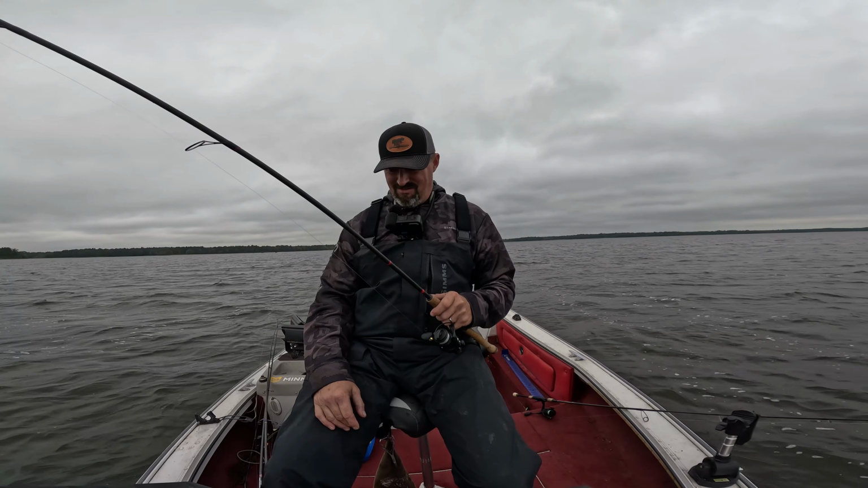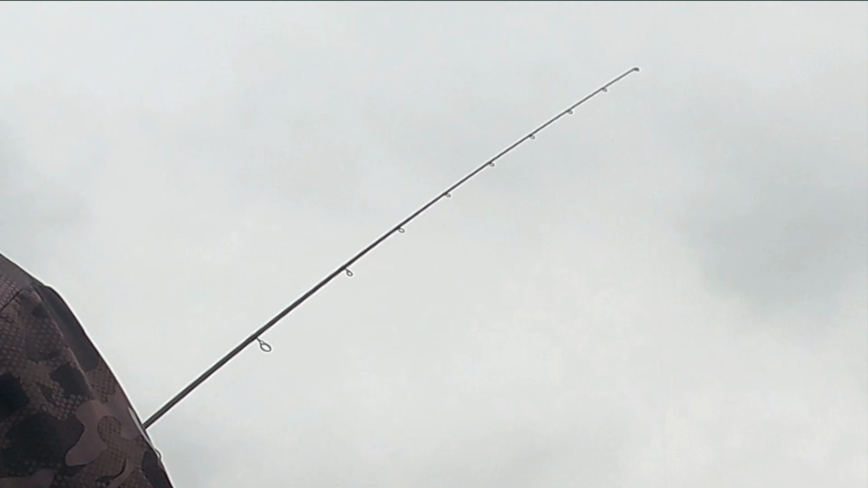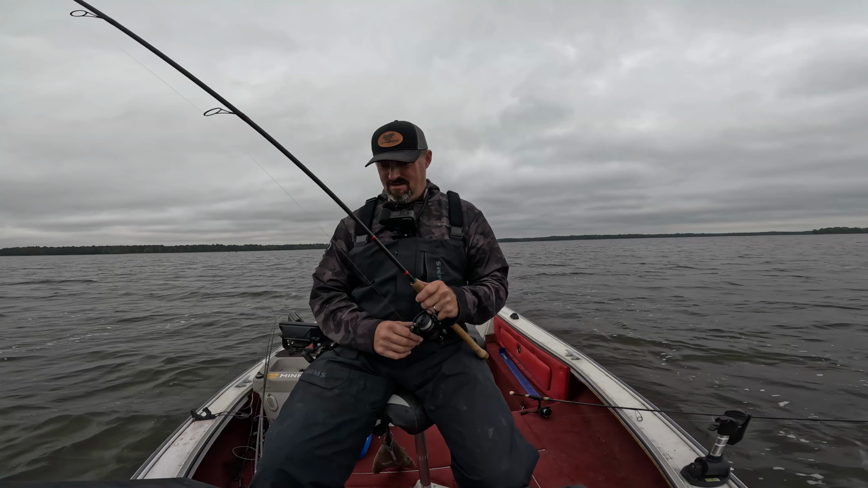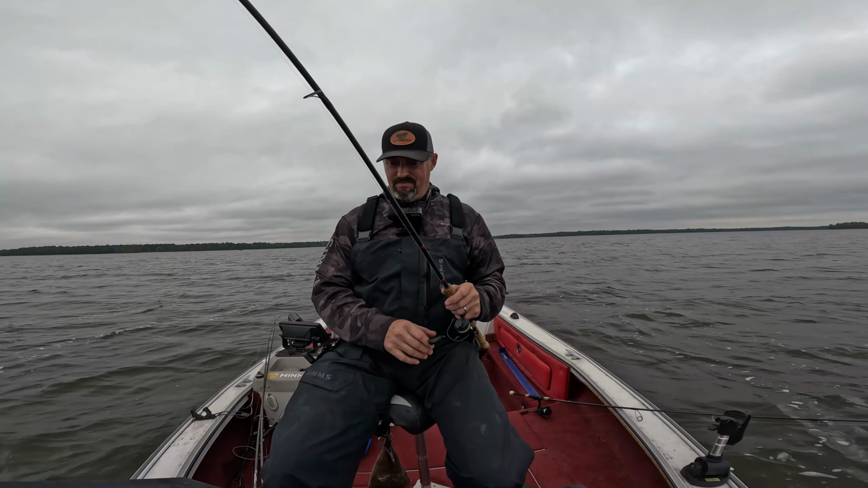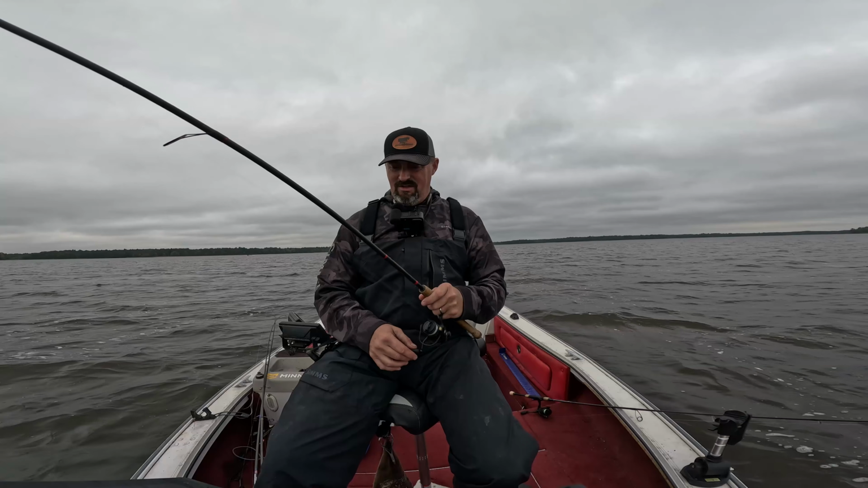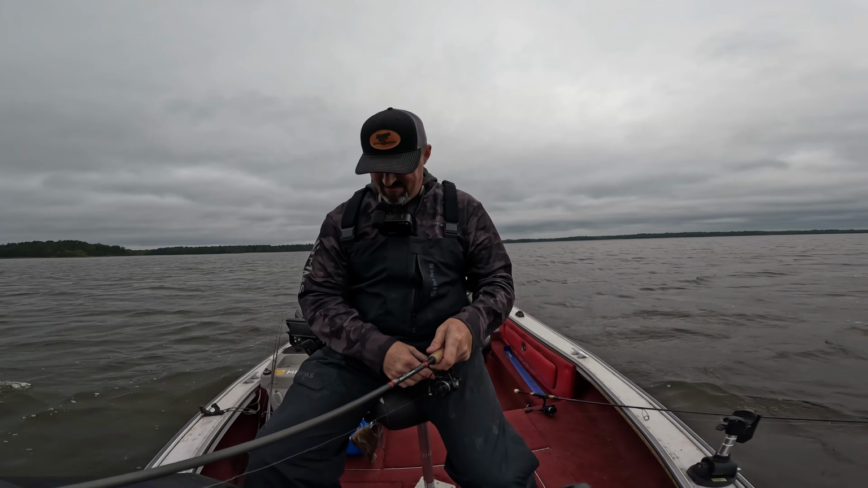I don't know if you guys can see that, but that's my technique too. I just kind of quiver that rod, much like bass fishing. Just give it a little twitch, see what they do, and then when they come racing towards it, I slowly pull it away, much like ice fishing, and usually that's when I get my bites. There we go. Hopefully I get bit here.